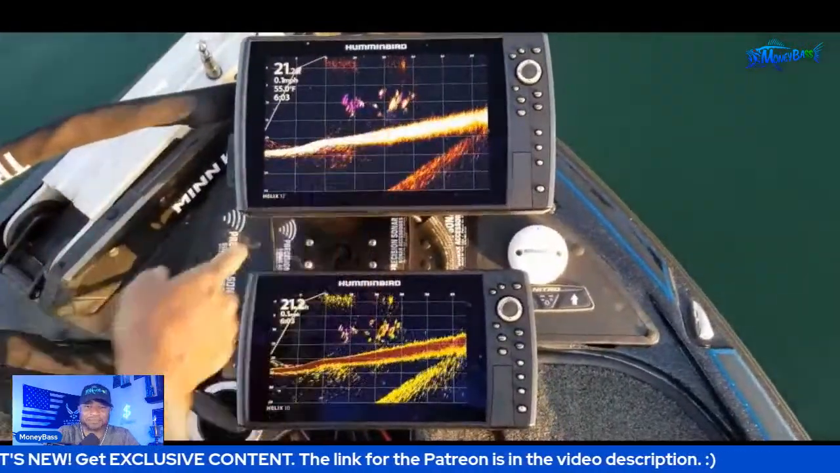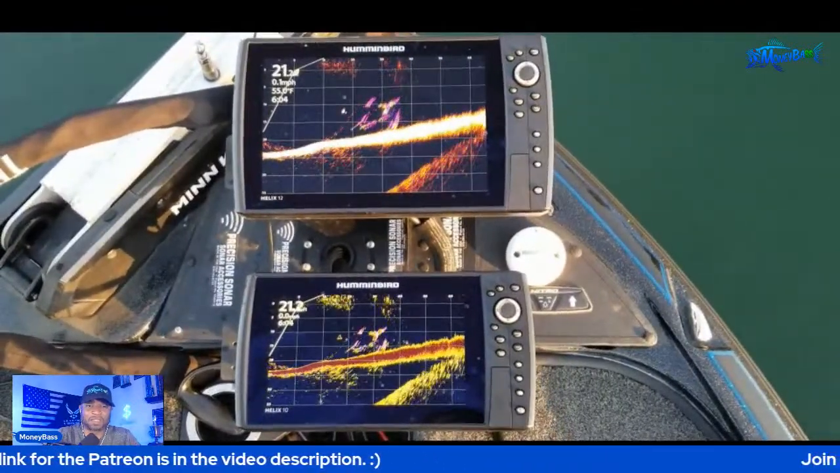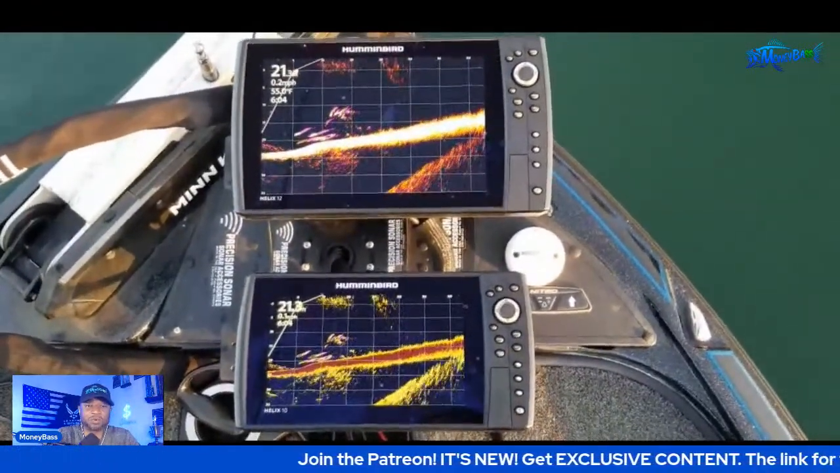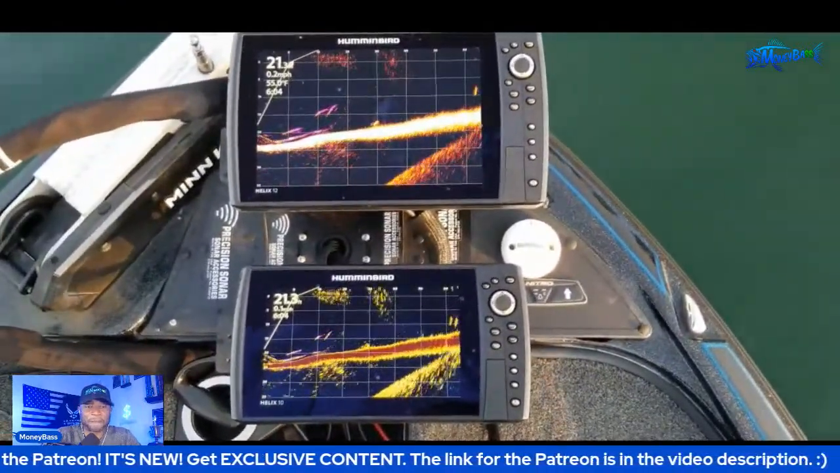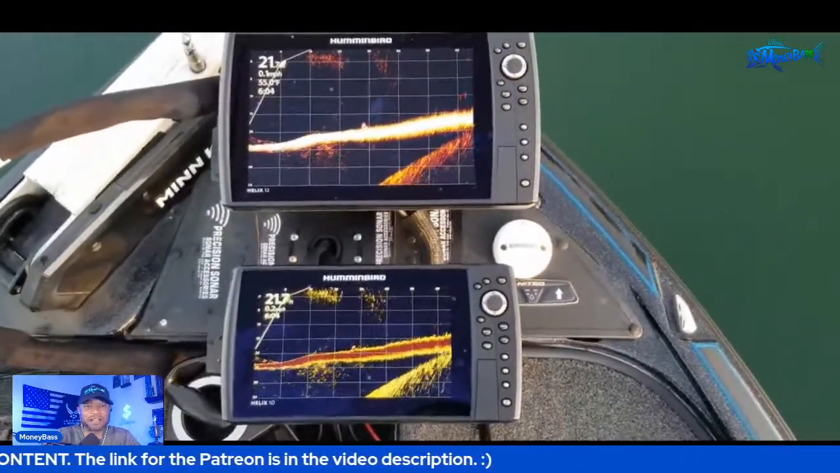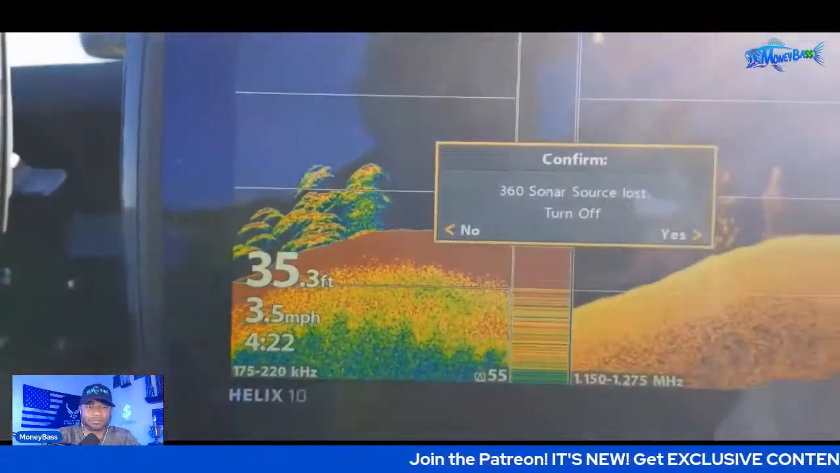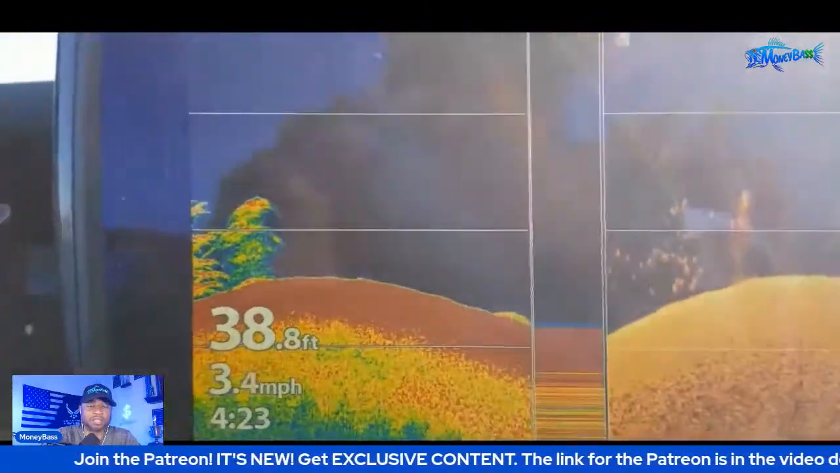Bait coming down right there. All right, so look at all of that fish activity. You can actually track those fish. Now they're getting directly under the boat. And there's some more fish coming in all the way, about 65, 70 feet out, where you can see those fish coming in. All right, so this footage right here is sonar and down scan.